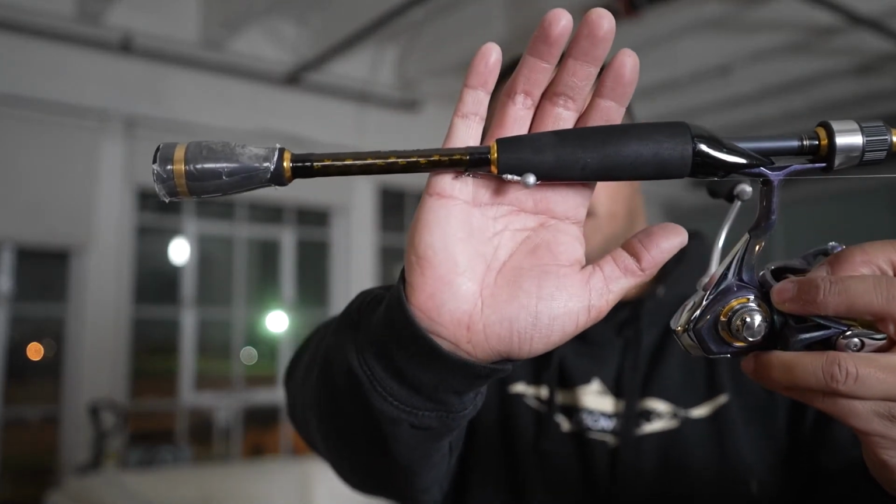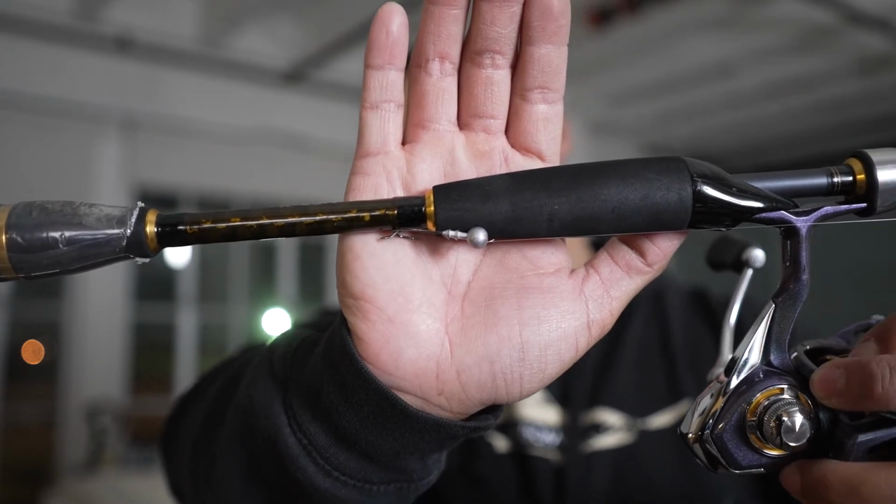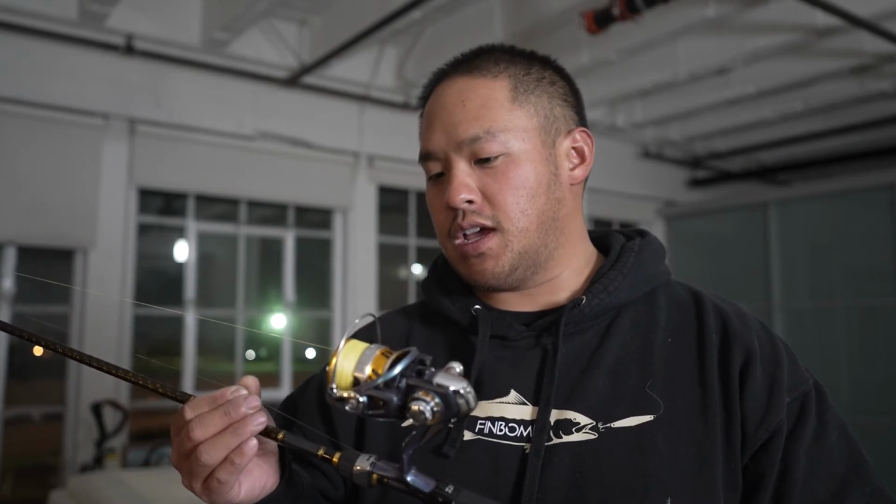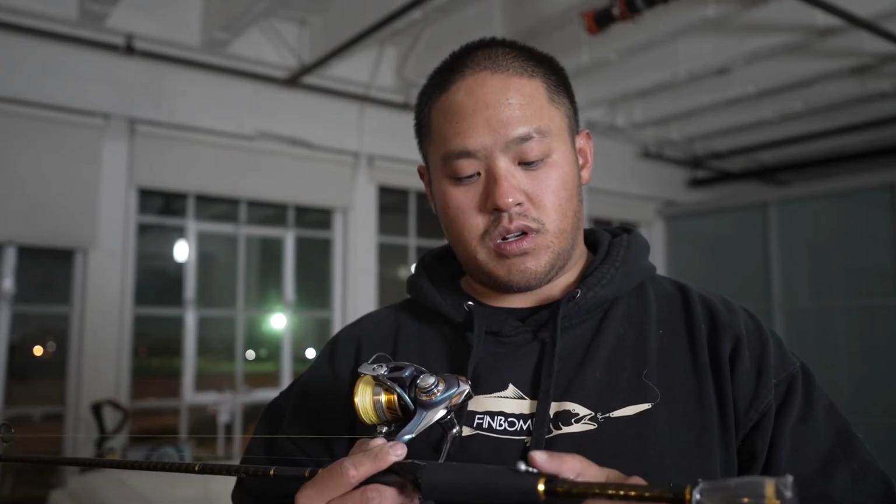Next setup will be, I believe, the 1/8 ounce head made by Gamakatsu, and I want to test this jig head with a 2.8 or 3.3 Kietech. It's a 2/0 hook, I believe. I have 6 or 8 pound leader line from Sunline Sniper. I want to test this jig head and compare it to the Strike King jig head.